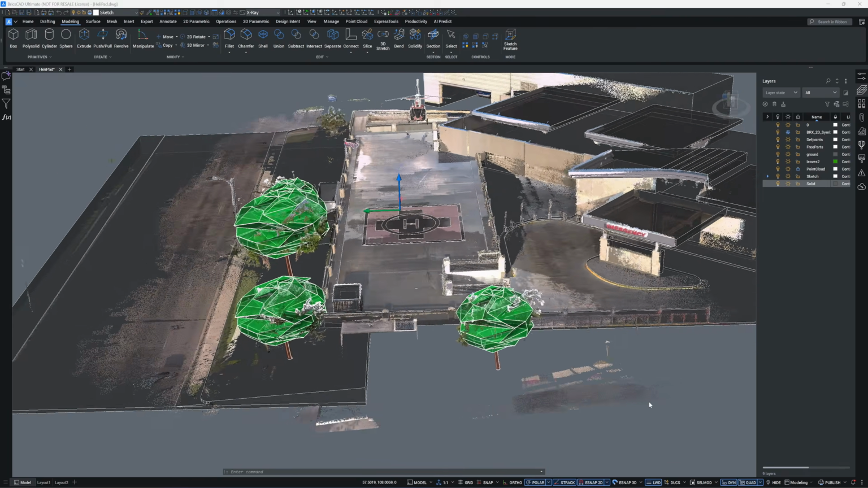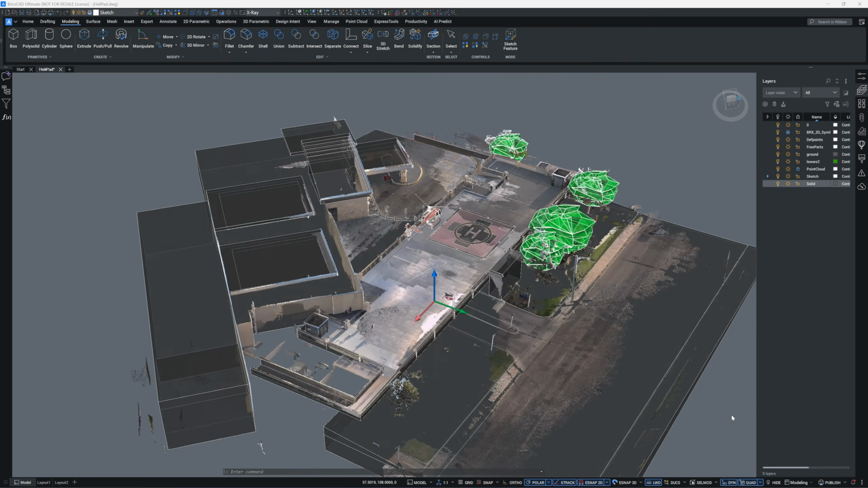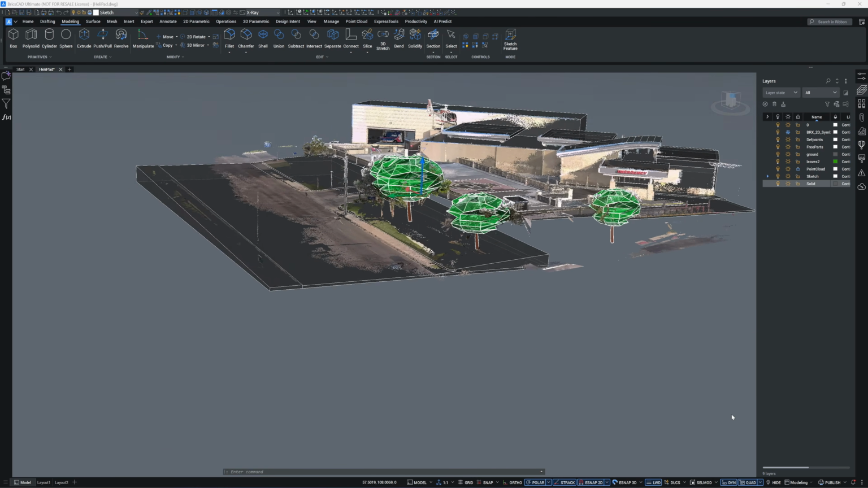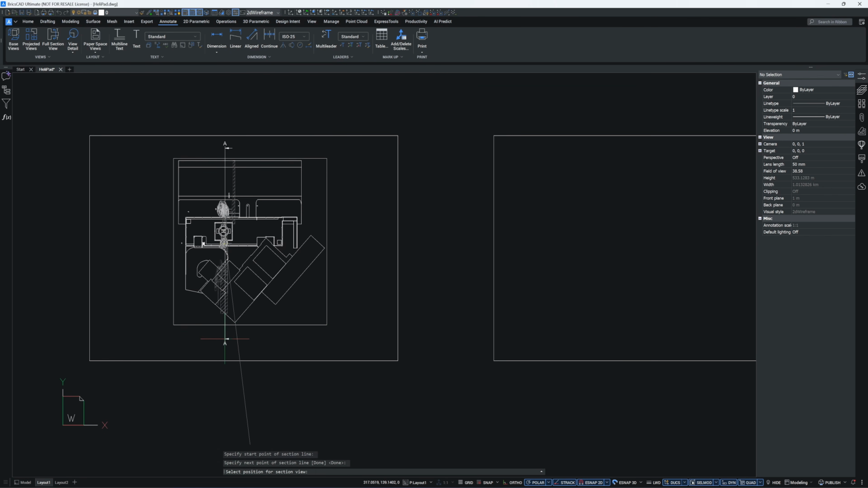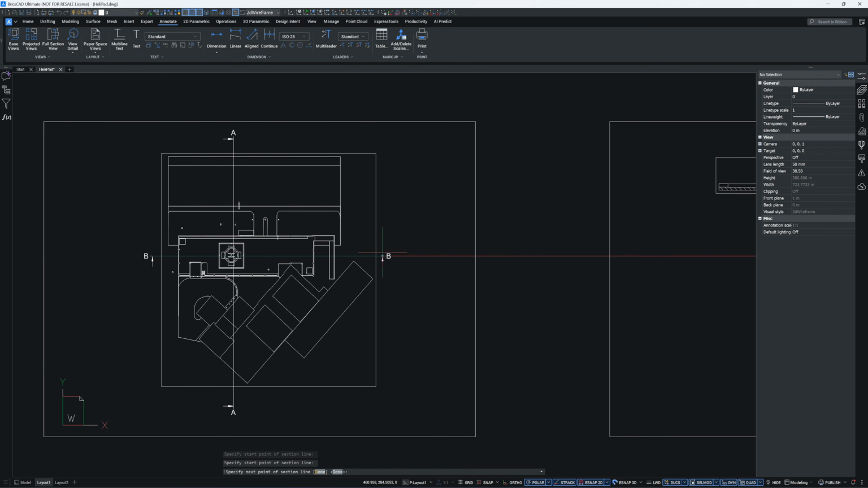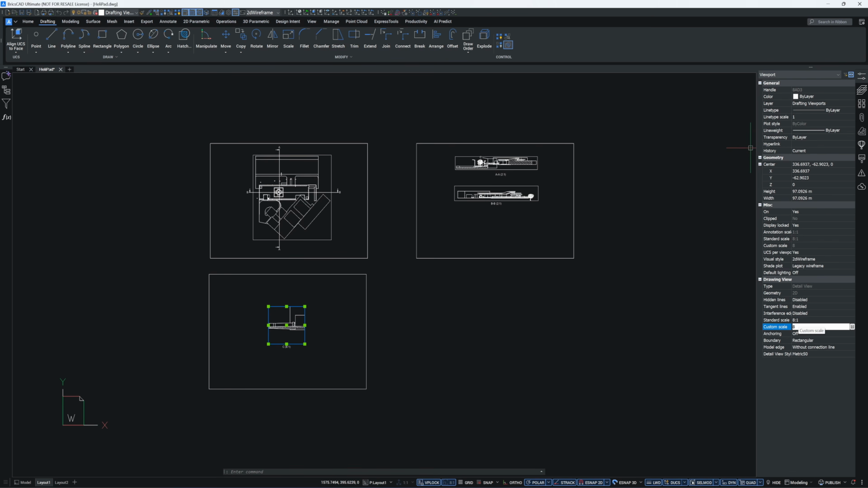The CAD file size is only 15 MB, even with the helicopter model included, compared to the 1 GB size of the point cloud. Here you can also convert the 3D model into 2D CAD drawings, including plans, elevations, and cross sections.